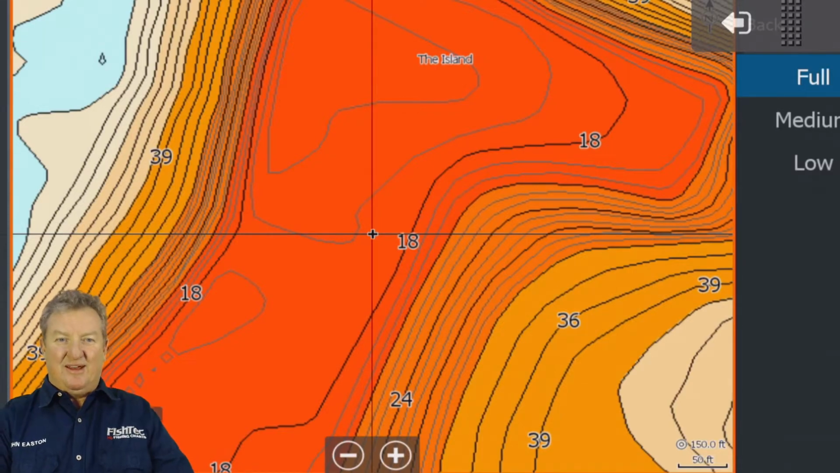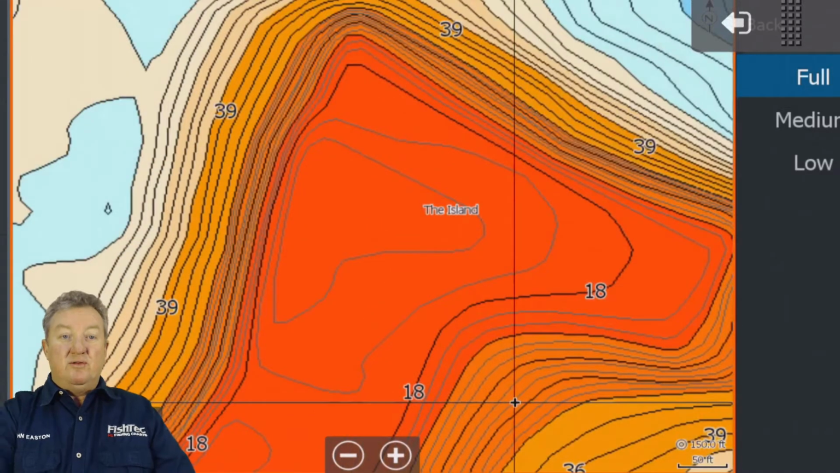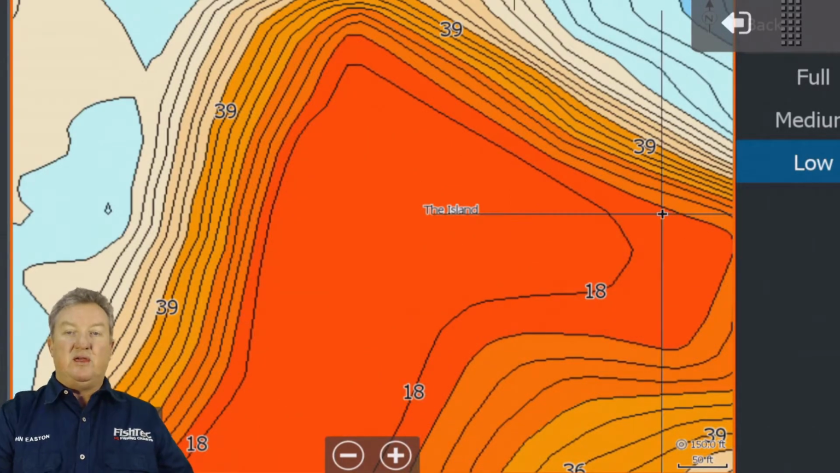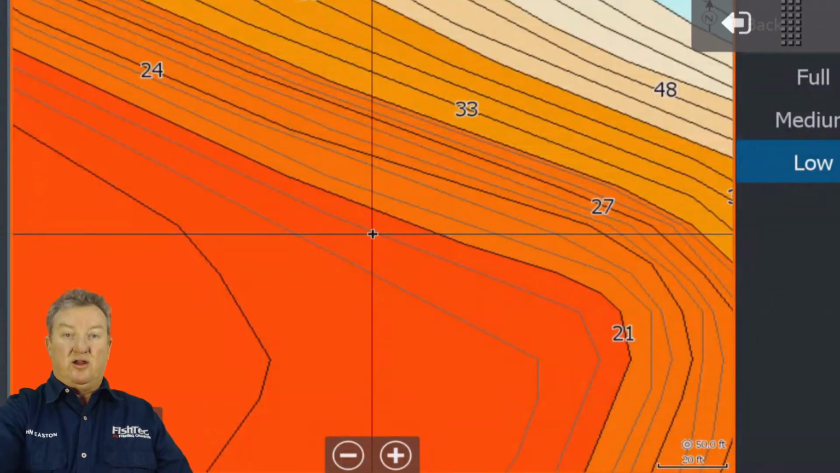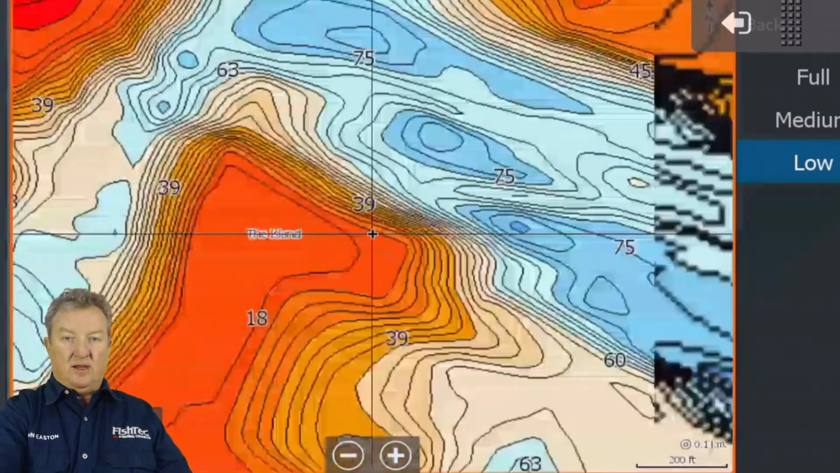Okay, so this is where I'm going to put this on low so that I'll take those 1 foot contours away. Remember, even if you do have your chart detail on low, you can still zoom in and they will appear as you zoom in very, very close. So just keep that in mind.